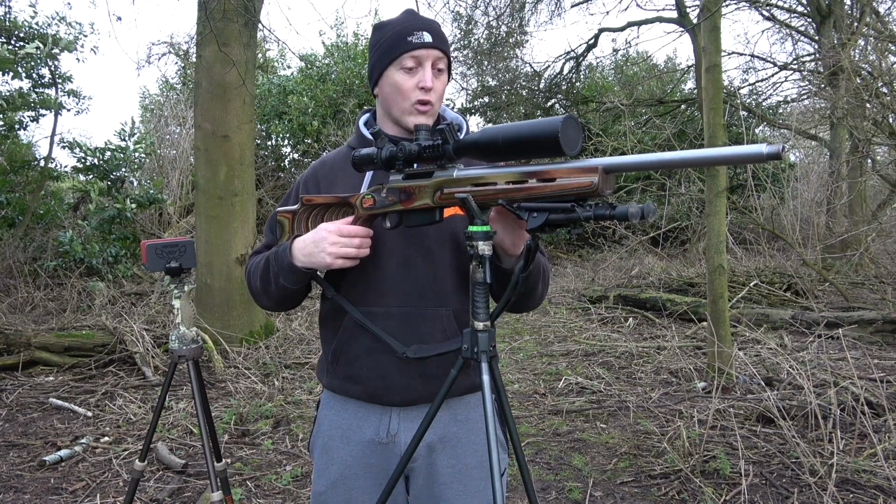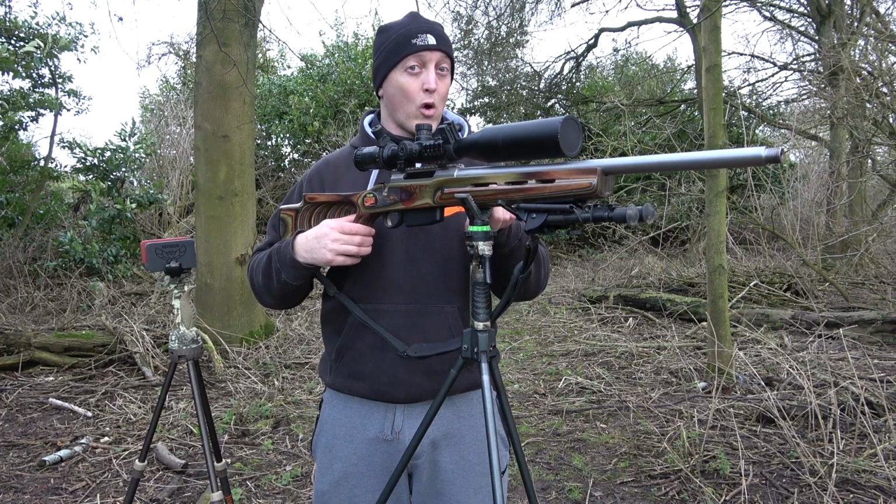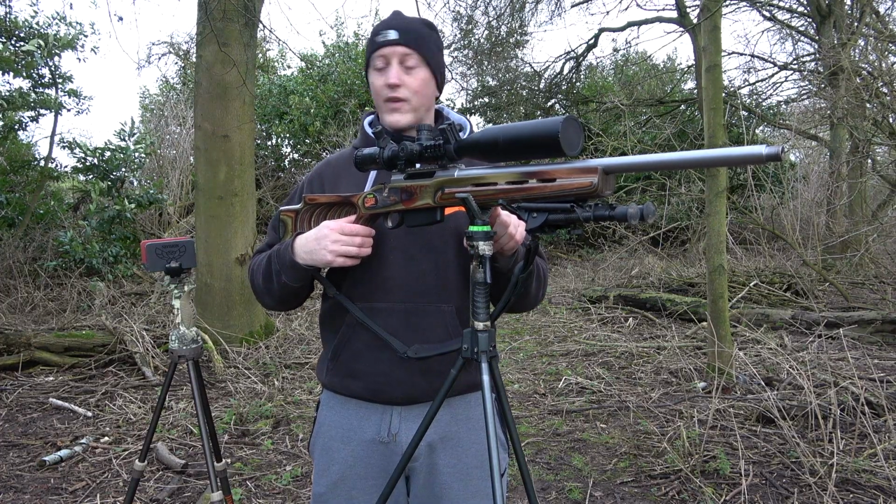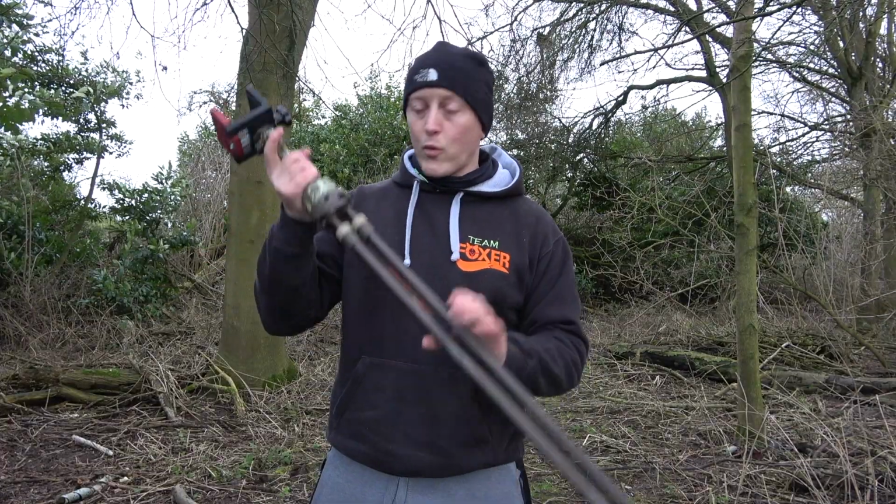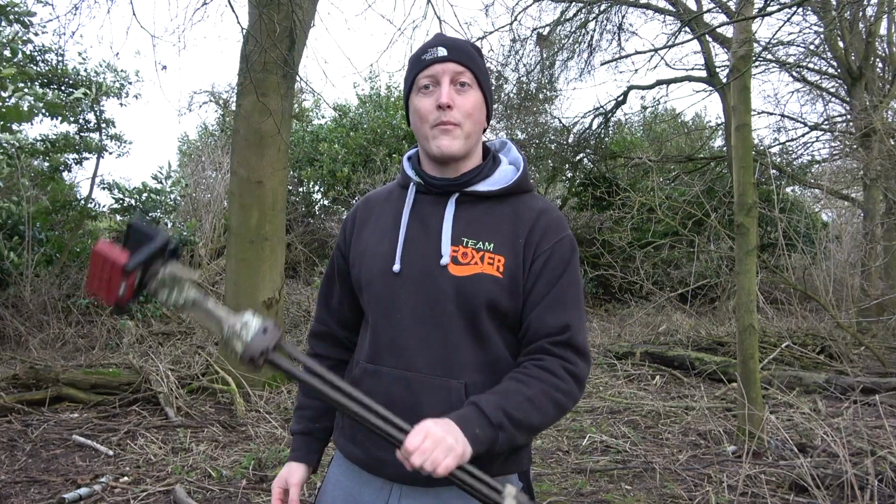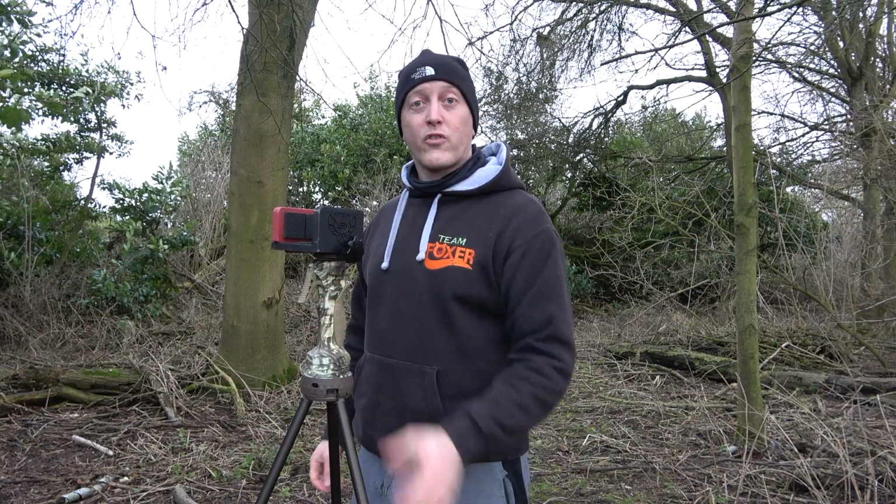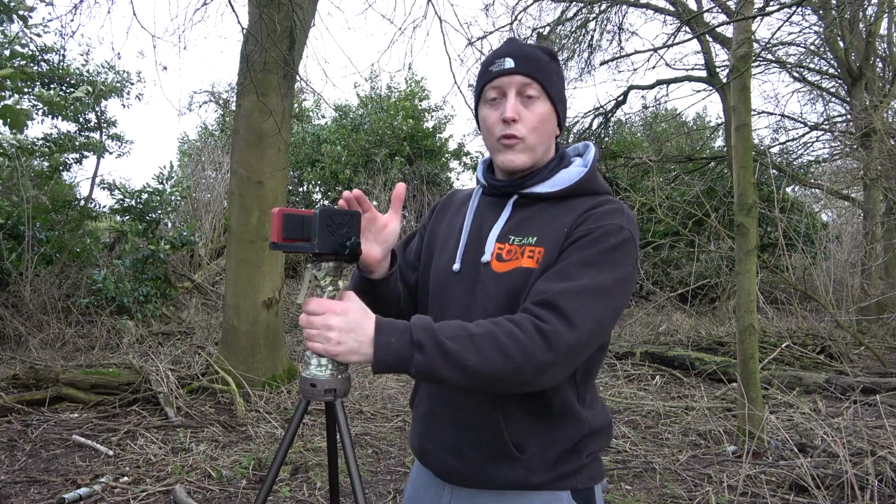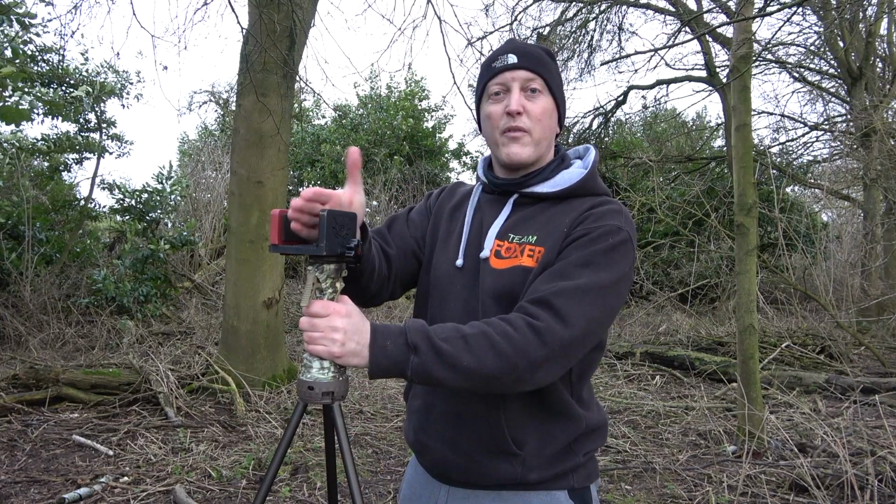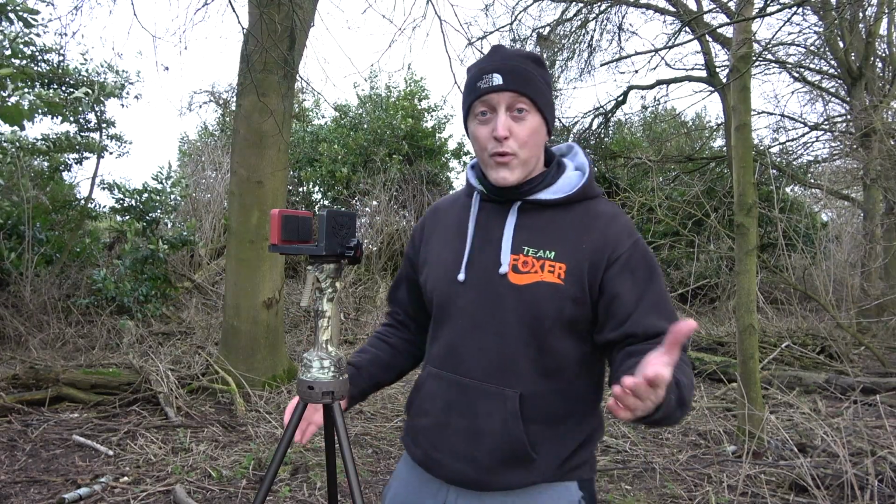Now, the furthest I've shot off sticks to date is about 230 yards, and that's a long shot to take off of sticks. So just a very quick recap: number one, don't carry your sticks around too short. Roughly have them a similar length to where you're going to shoot from. Therefore, when you deploy the legs, it's nice and quick. Number two, get the rifle's centre balance pretty much on that pivotal point to make it more stable when you're holding the rifle. Number three, body position.